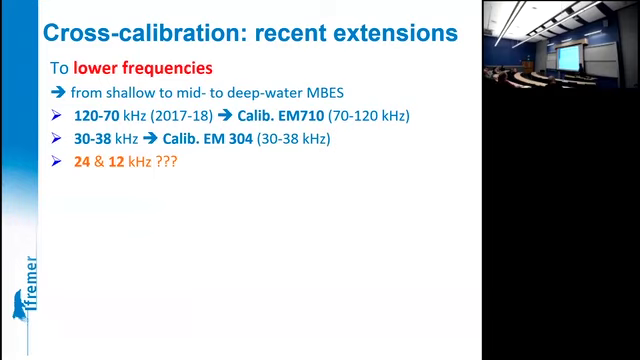And even more recently, we used the 38 kilohertz echosounder in order to calibrate our brand new EM304 installed on Thalassa since September. And so we are in a position now to cross-calibrate in this frequency range.